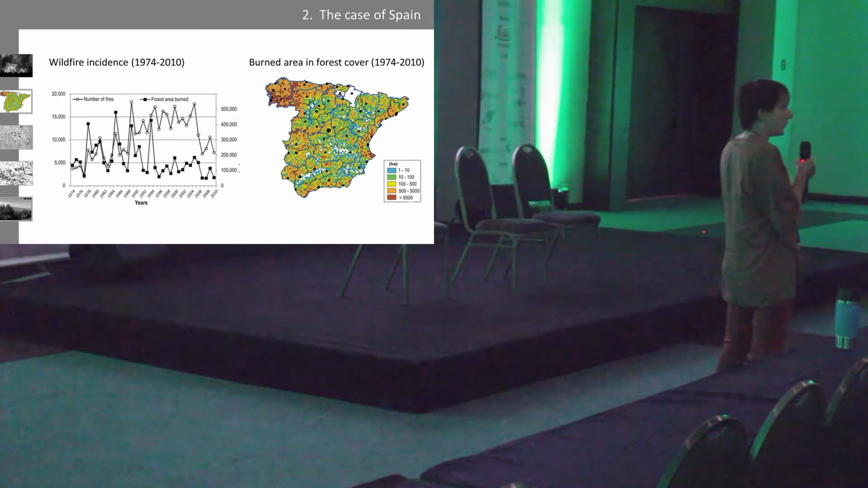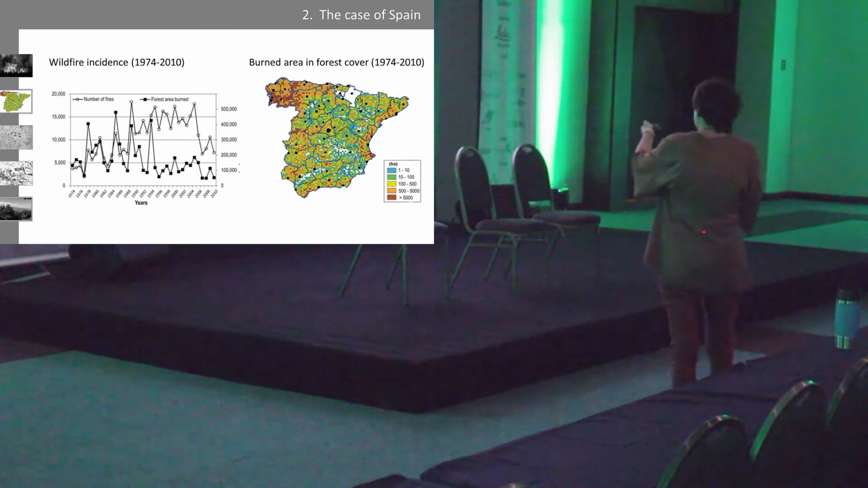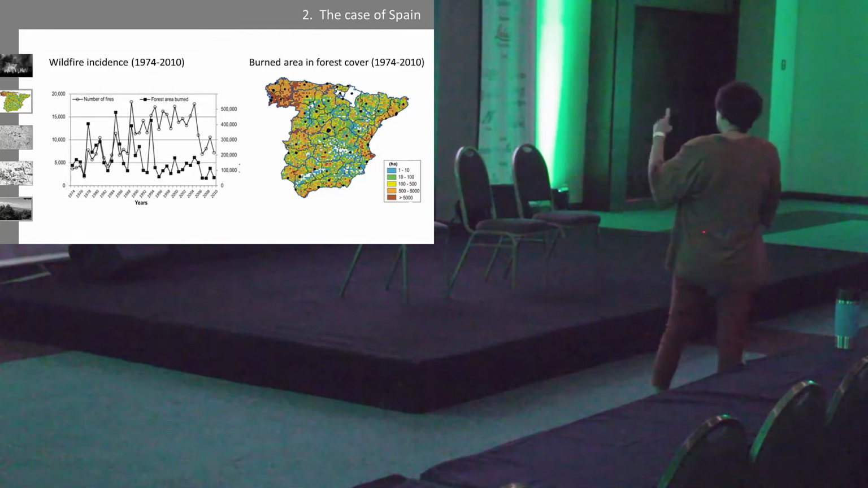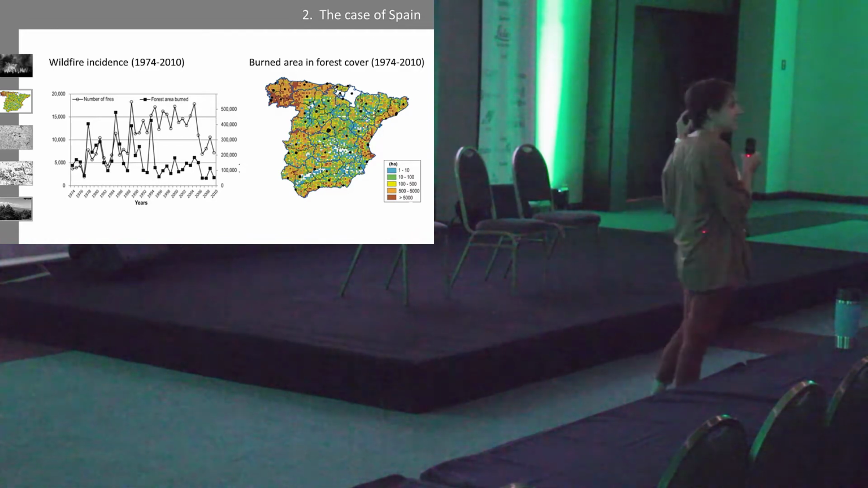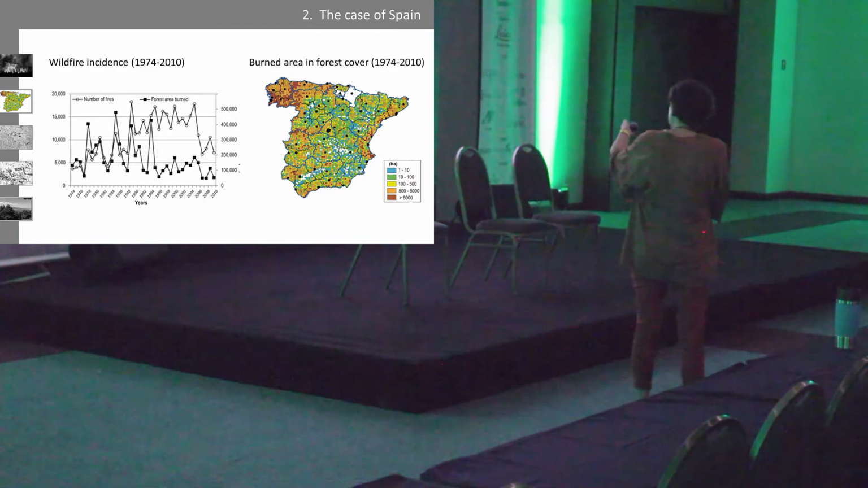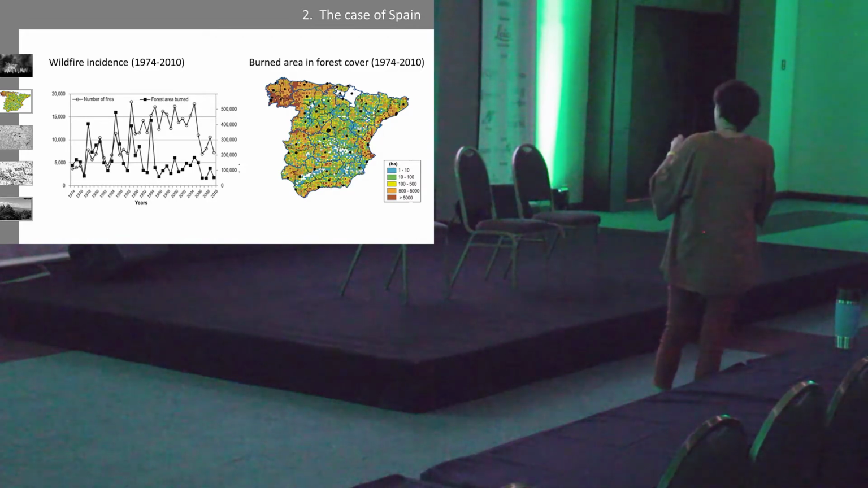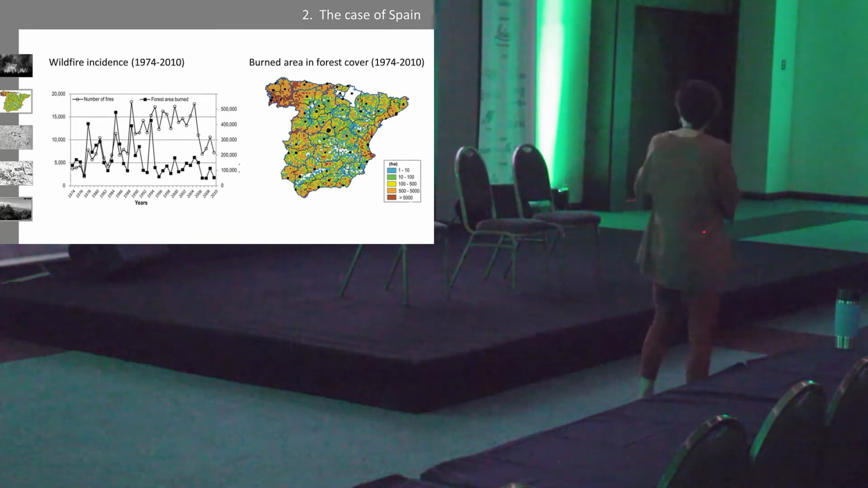So what's happening with wildfires in Spain? Here on the left, you've got this graphic about the wildfire incidents from 1974 to 2010. As you can see, the number of fires has reduced since 2006. However, the size remains the same.